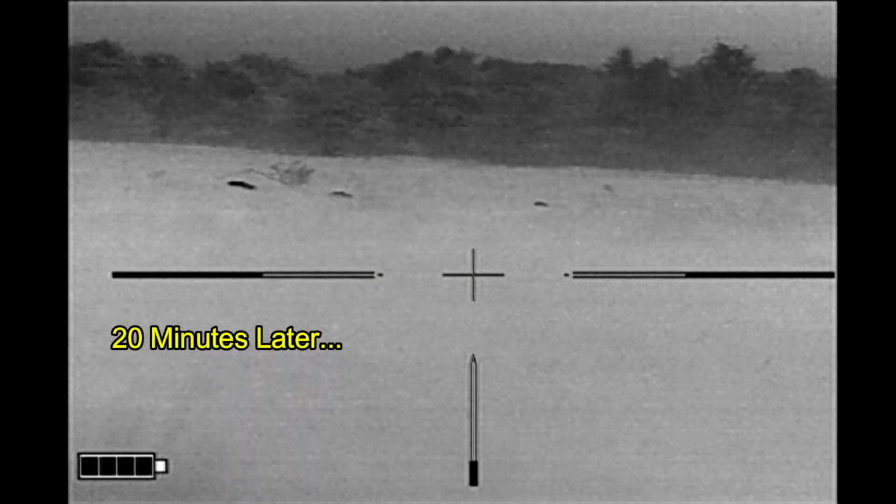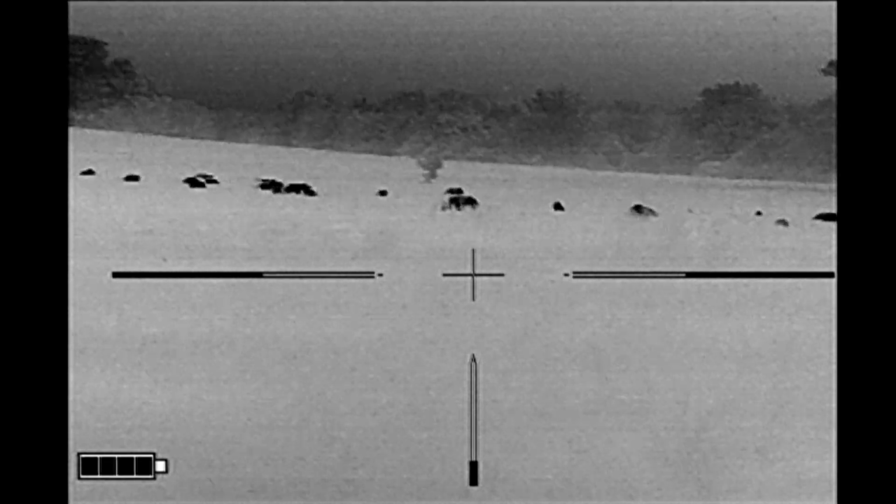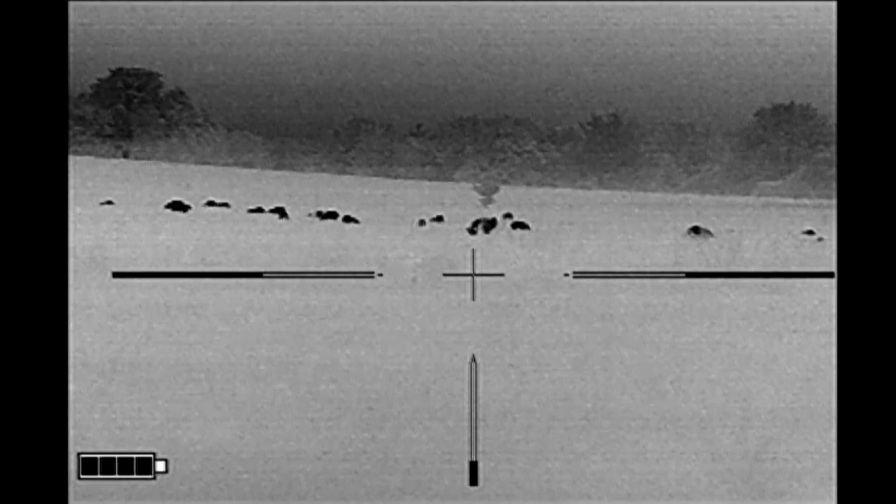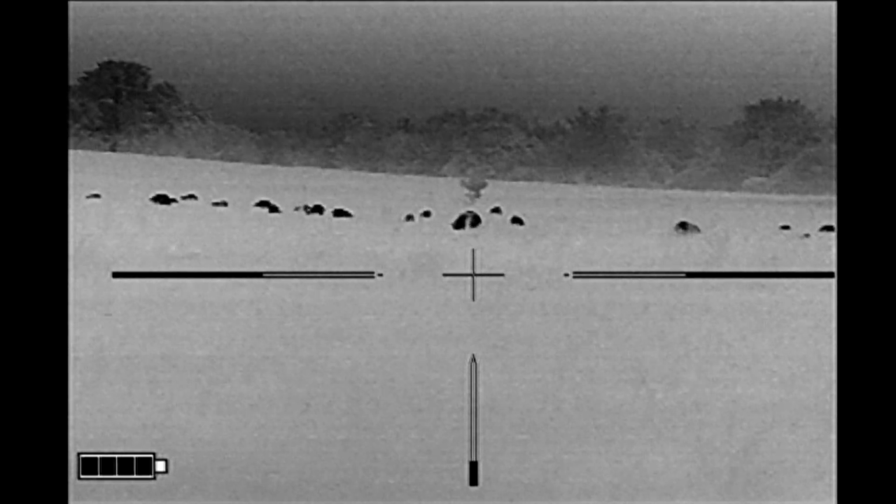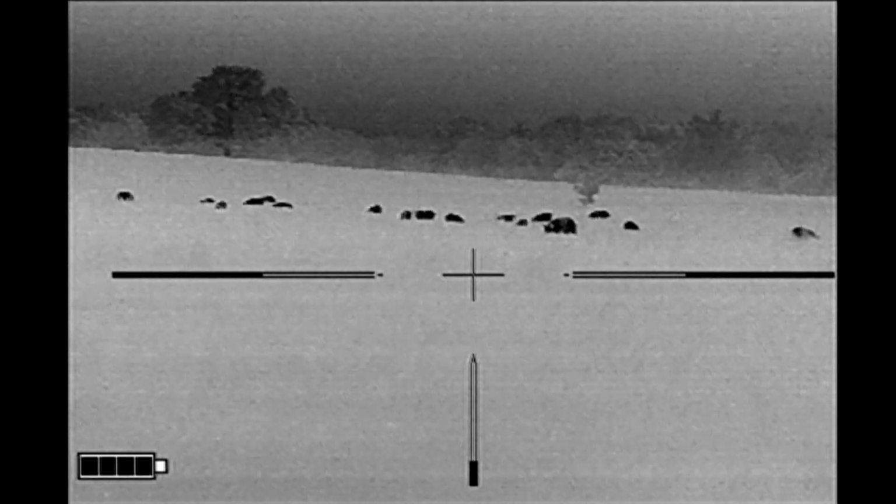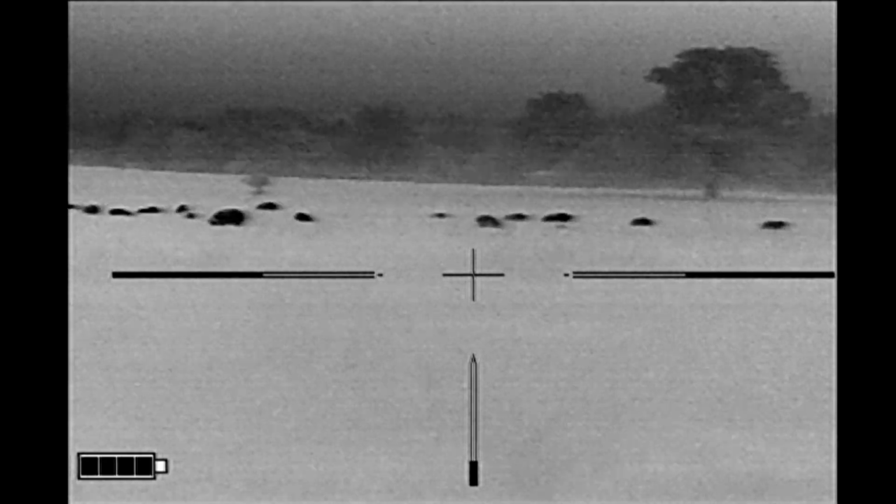Here we are 20 minutes later. And as near as I can determine, there's only 2 or 3 of those hogs that are actually on my side of the fence at this point. And most of them seem to be moving parallel to the fence, staying on the opposite side.